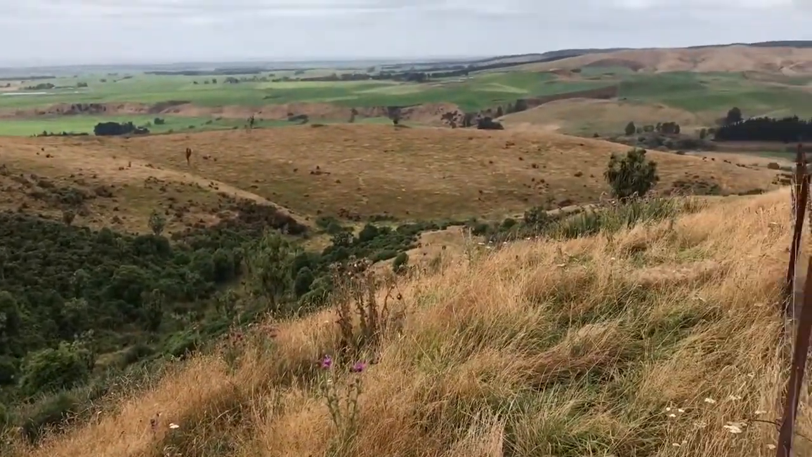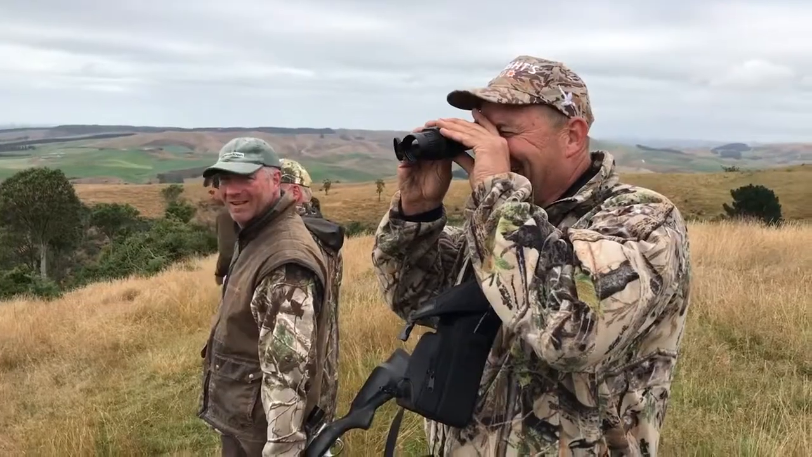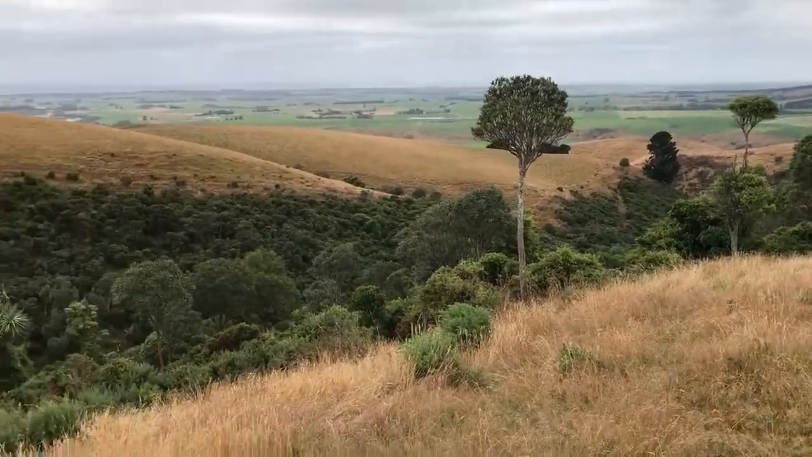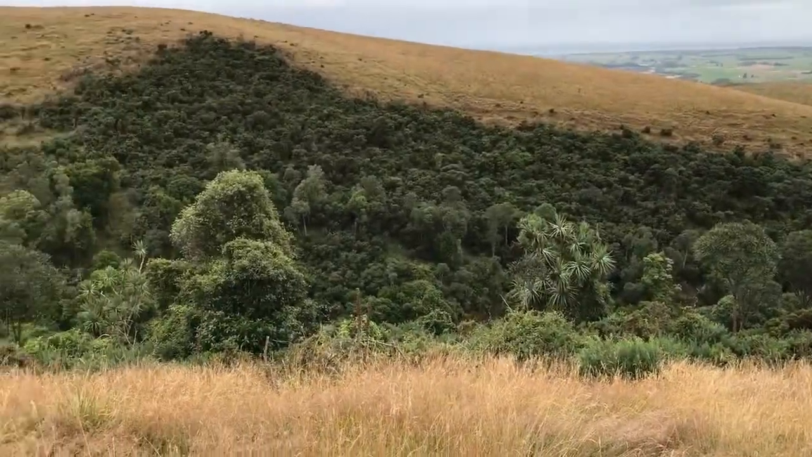Now, the game changer in this has been the Pulsar Thermal Imager, the XQ38, and we've been working in tandem, and it's a bit like sniping. Rick has been operating the thermal imager, and if you want to call it a game changer, that's an apt word for it, because without it we wouldn't have seen or located anywhere near the number of wallabies that we've shot.